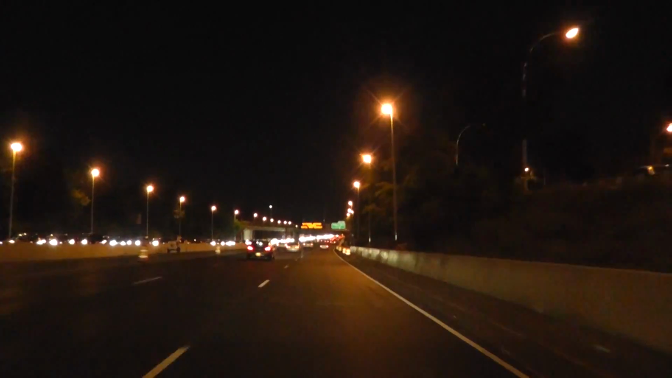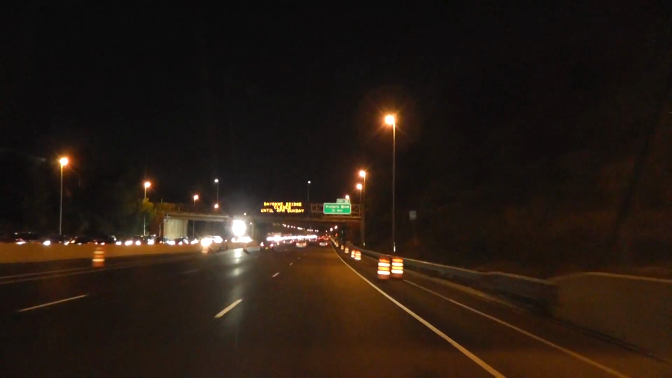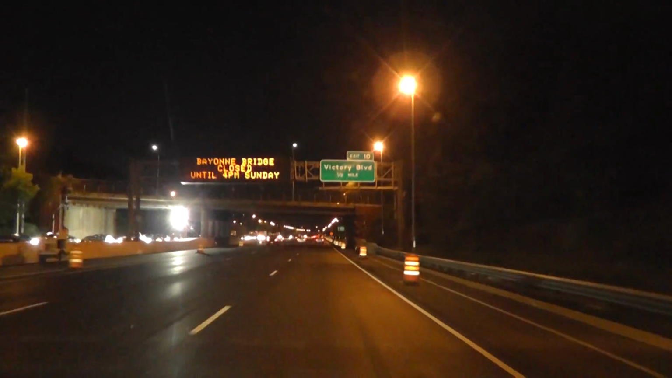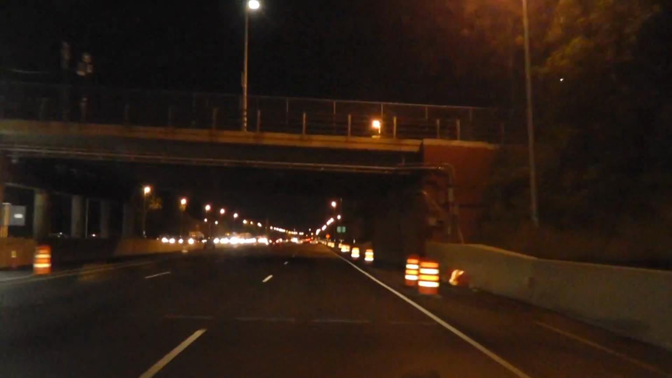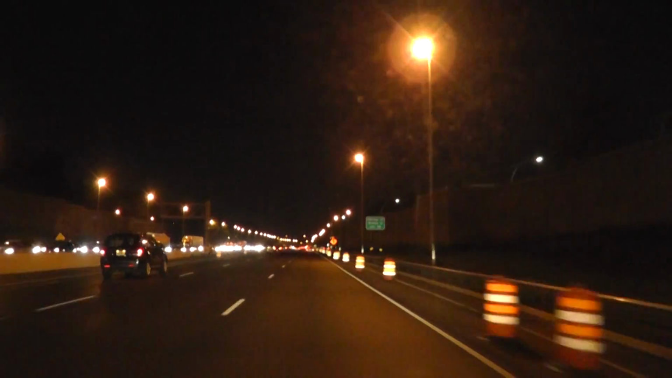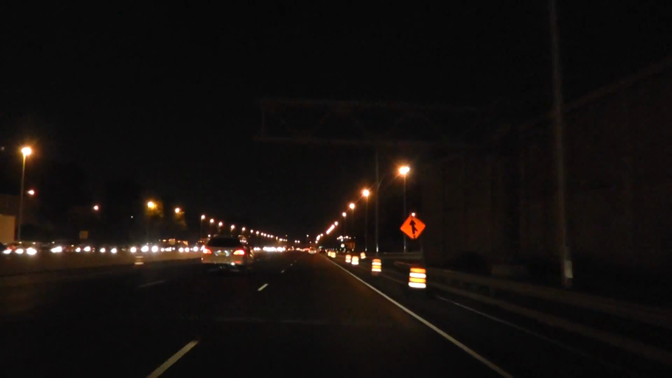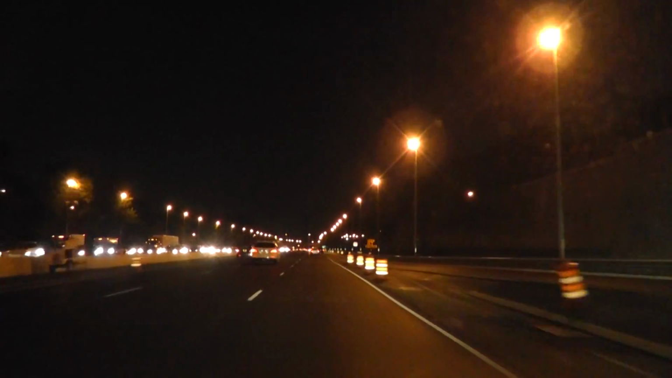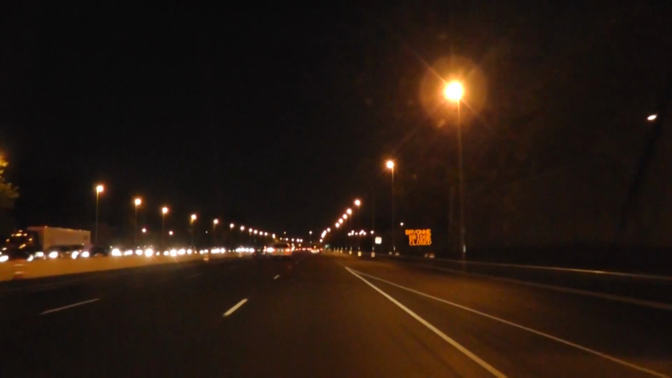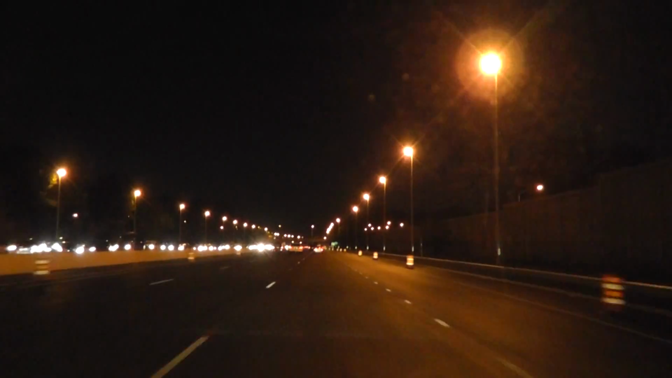All right, here's the road construction, and now we're having an excellent pavement, because this road was just paved. Bayonne Bridge is closed. That's where Andre lives, the immigrant video channel. As you know, he lives in Bayonne. He doesn't hide it, so there's nothing personal that I'm disclosing right now.